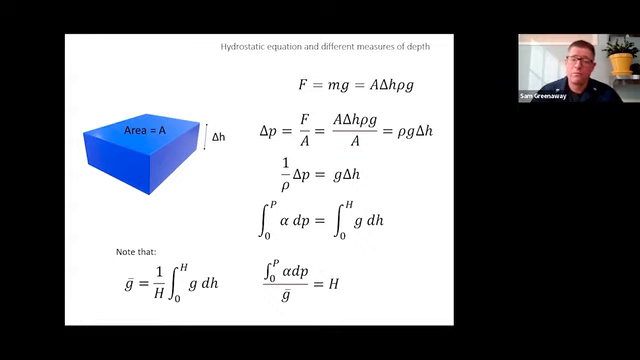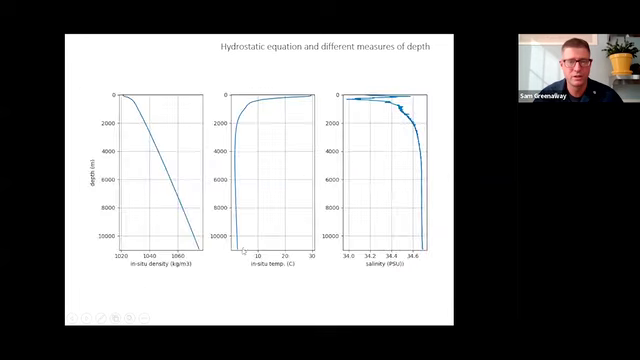So obviously the density and the specific volume of the water have something to do with the temperature, the pressure it's under, and the salinity, and we measure that with the CTD cast. And the gravity, we'll talk about a bit more, has to do with where we are on Earth. So that's the hydrostatic equation. That's the equation we're going to use.